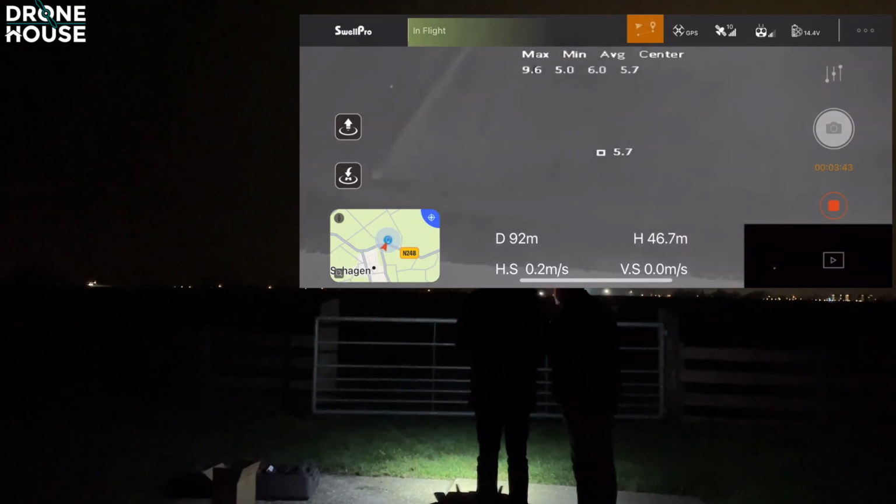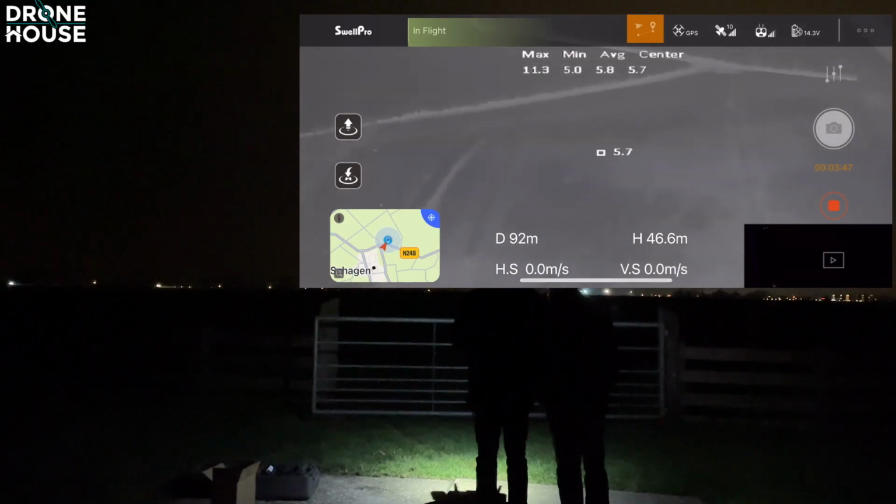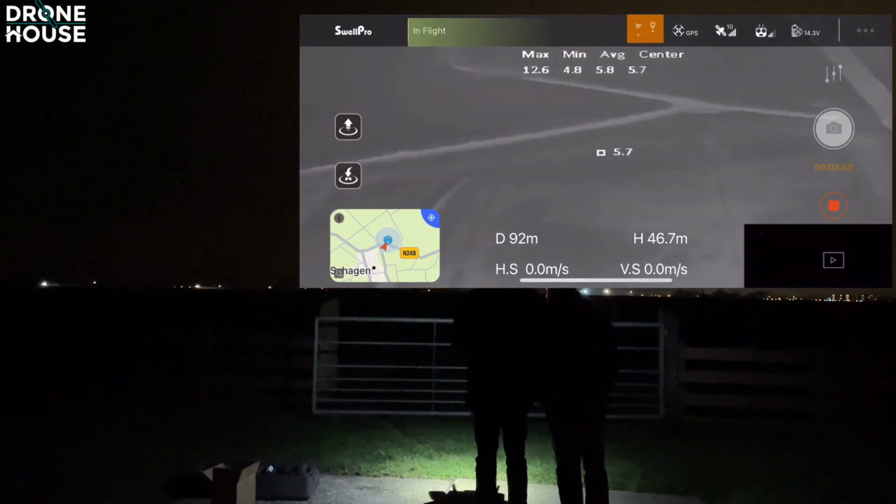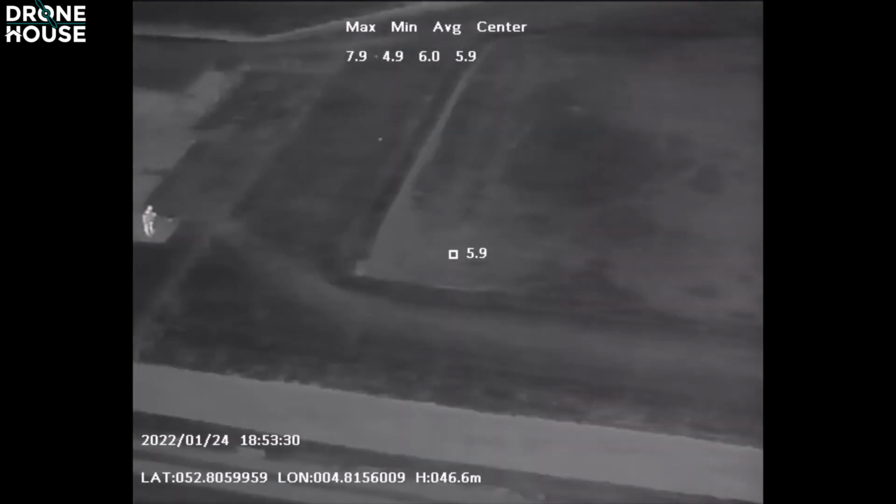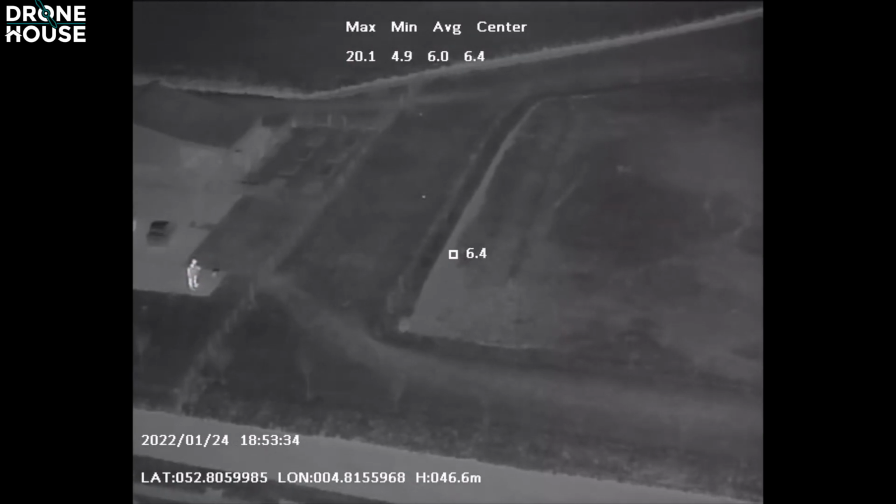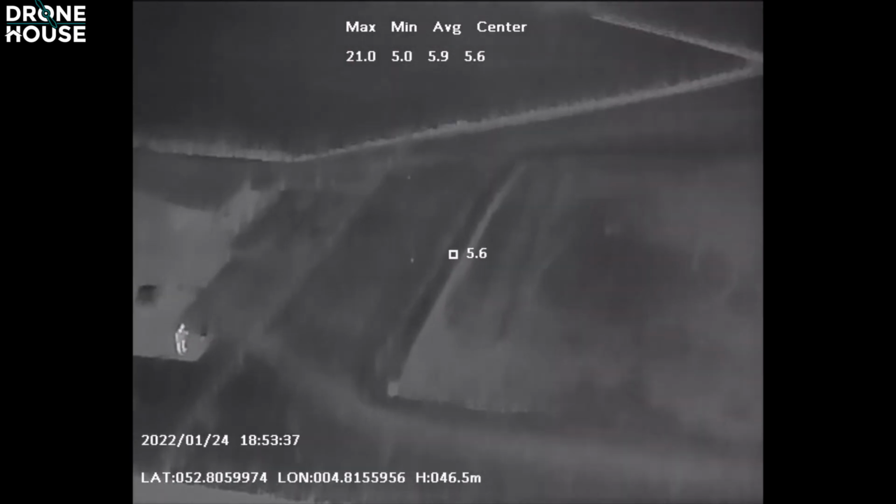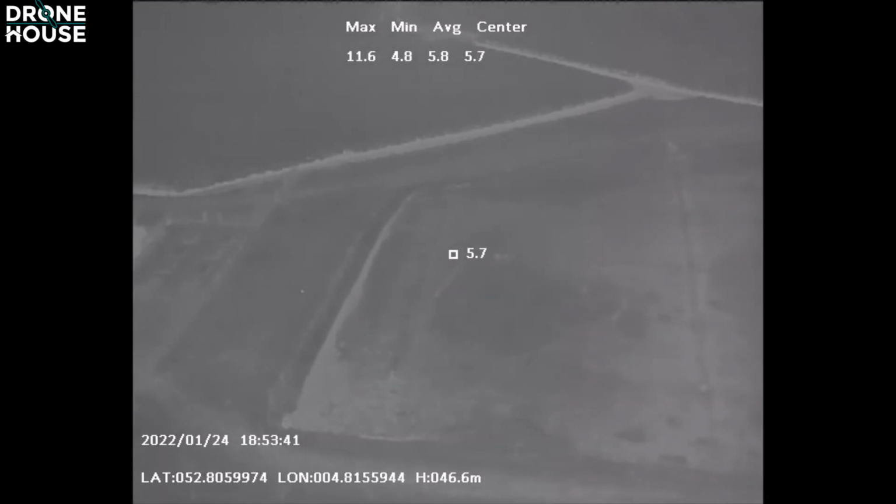And then I'm just scanning the area, and I'm going to fly over it. You see the eggs already? Yeah, I see just two very clear dots over there.